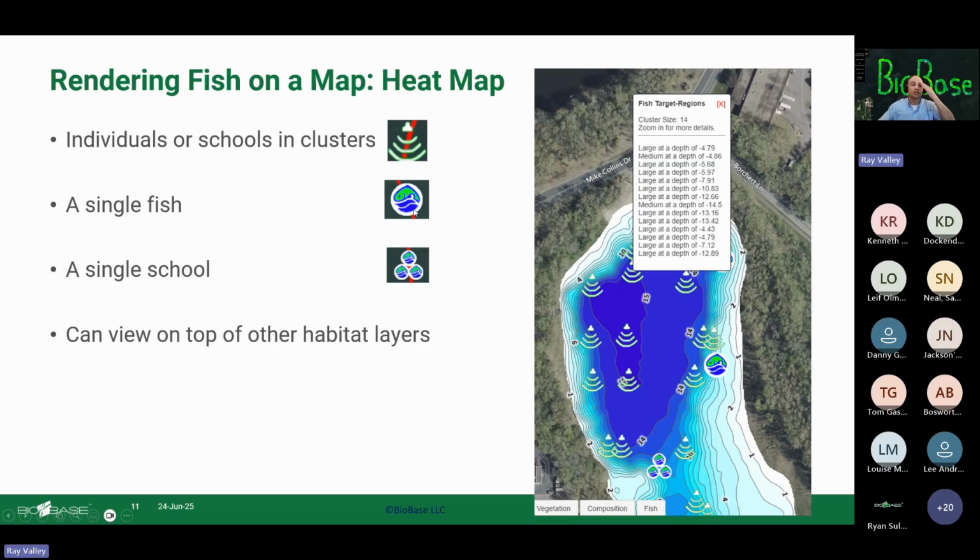If there's just a single fish, it gets a little fish icon here. A single school has this little group of 3 icons. And what's nice about this is you can view it on top of other habitat layers.